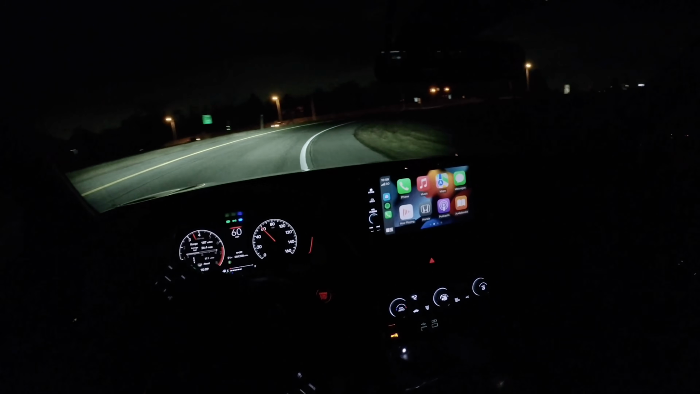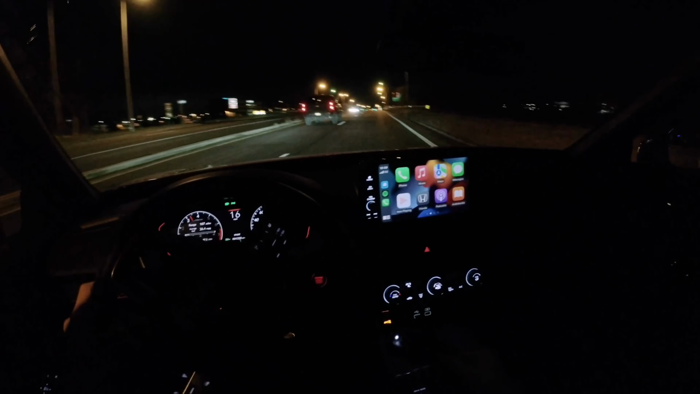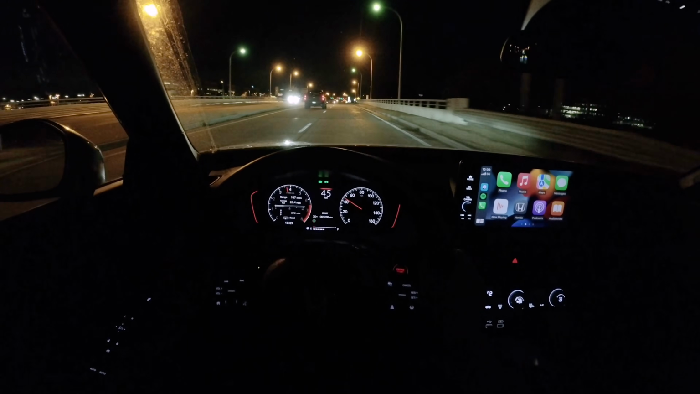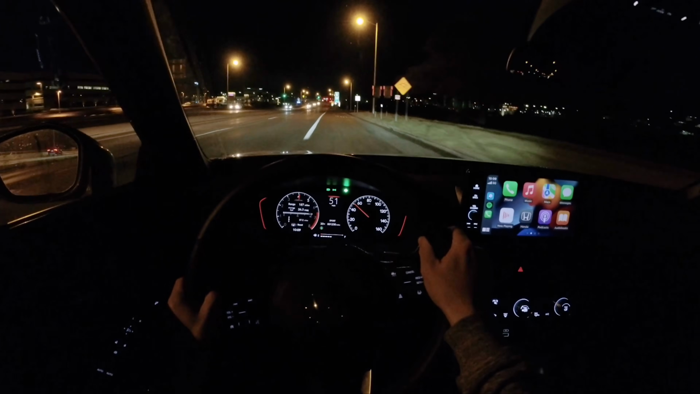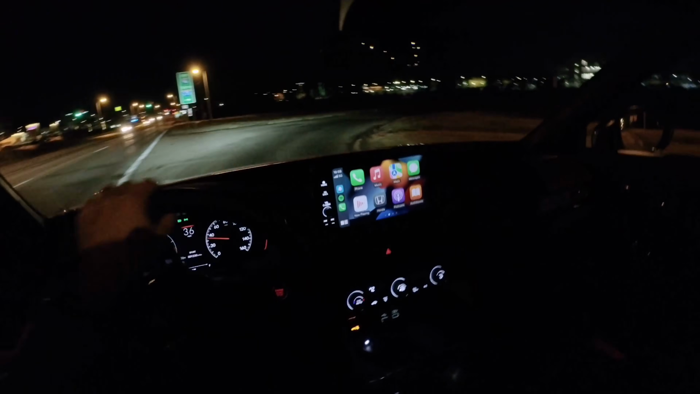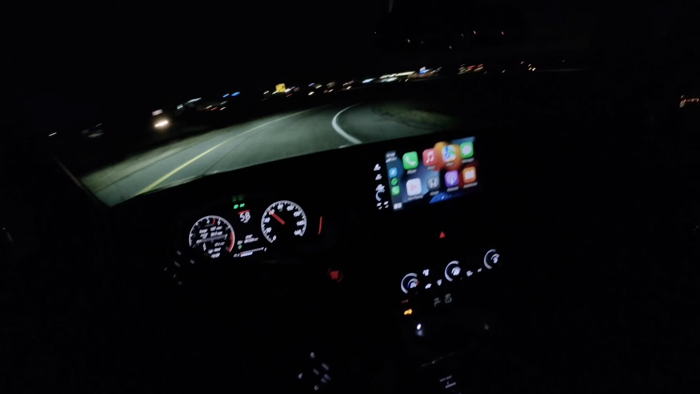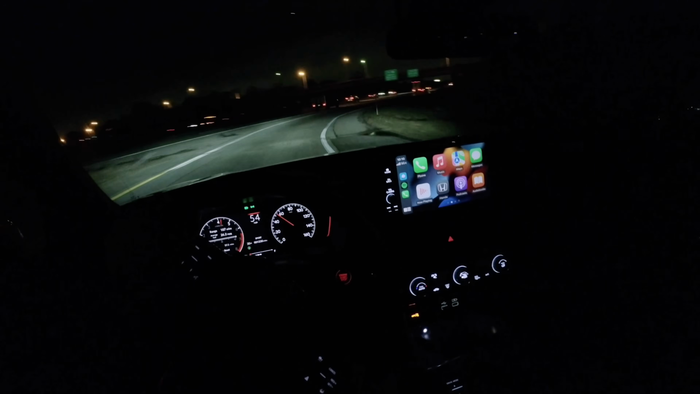Just so much grip. It's wild. You could almost power on before the corner. And the suspension handles bumpy cornering really well too.